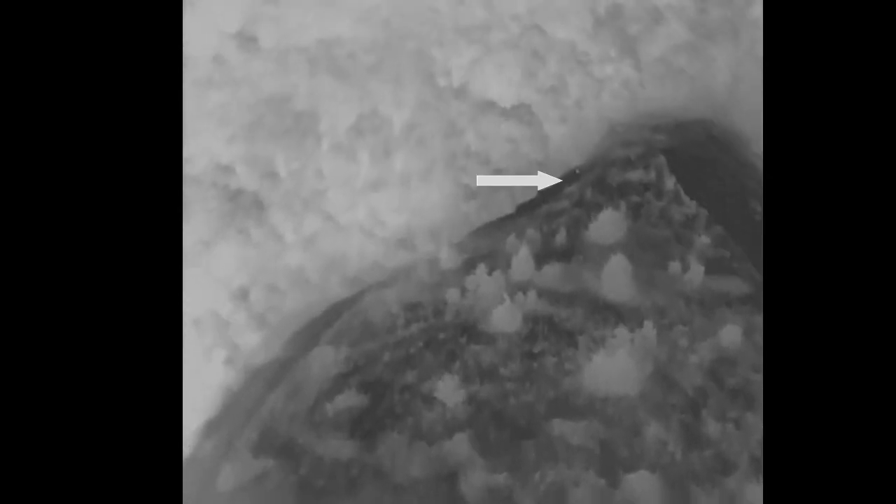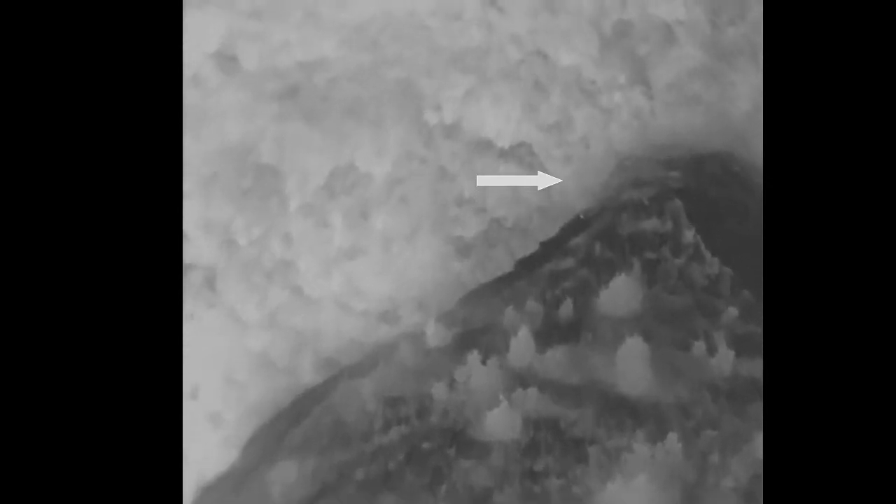So when we get down to the end of this field, I'm going to place an arrow that shows you a little tiny dot because it's at such a distance. I want you to pay attention to that little heat signature that I'm going to point the arrow to, and it moves into the wood line. As I head that way, it's immediately trying to go into the wood line. See it?